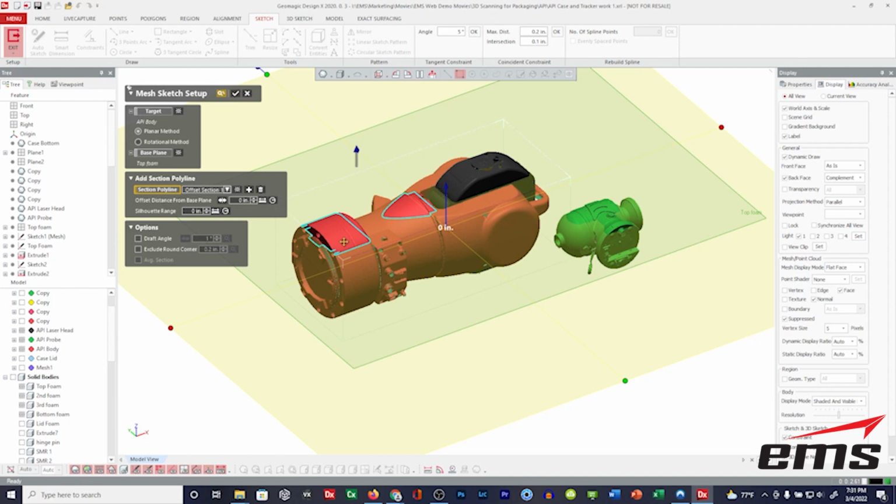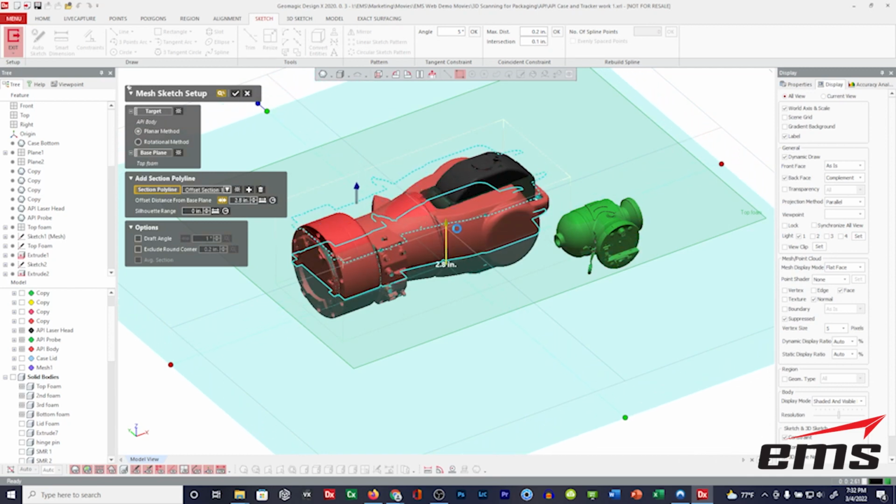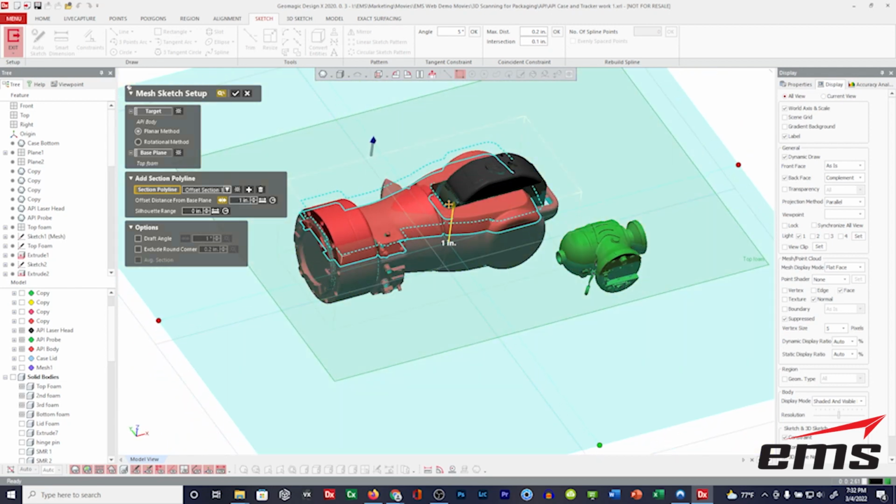So what we're going to do is cut this mesh sketch. We're going to cut it through the mesh data. And it's basically just a section through the data. So you can see here, I can slide up and down and pick the spot I want. Now, we're going to want the highest point. Almost think of it like the parting line, right? We wouldn't want to cut that section up here because the tracker would never fit into the case. So we really want it right through the center.